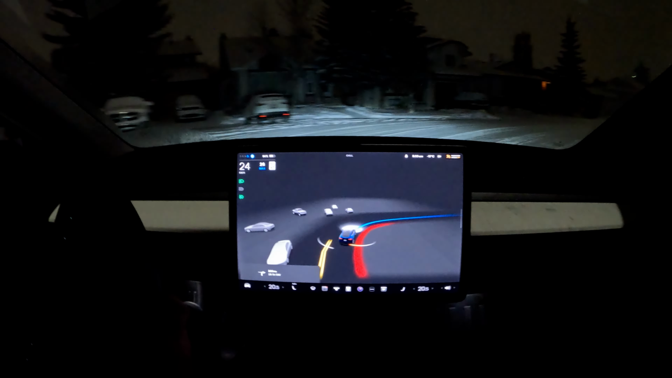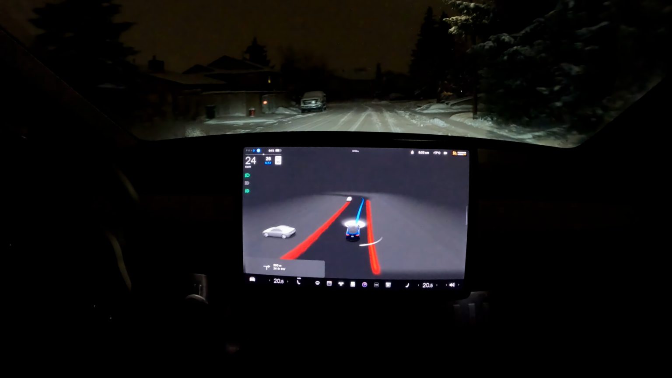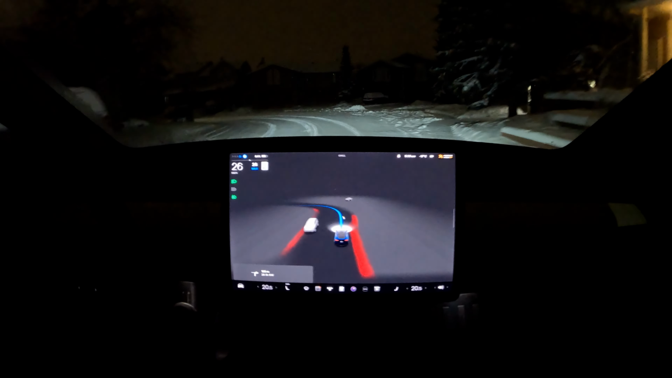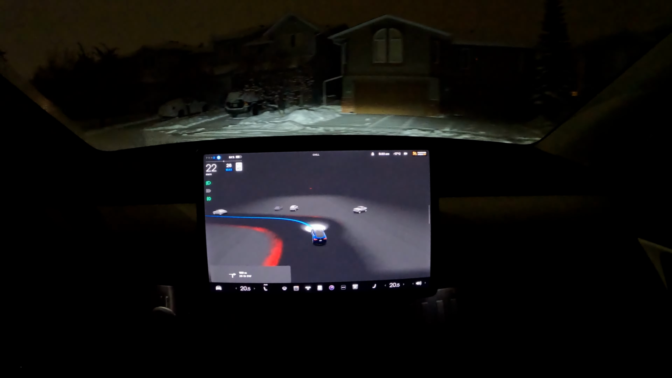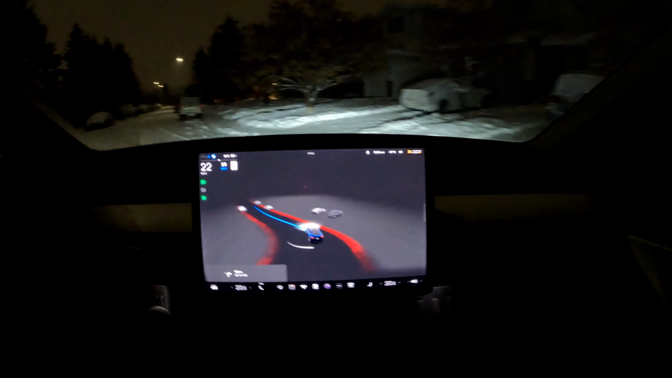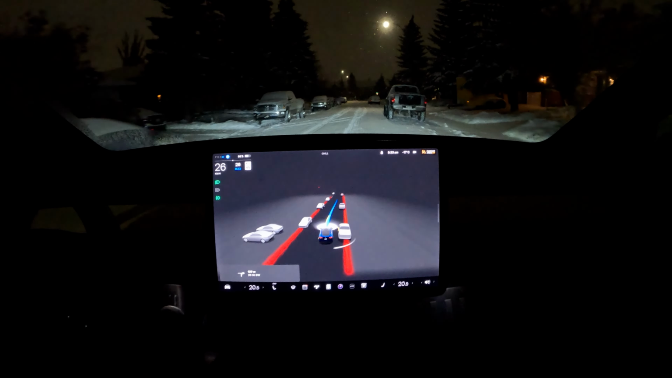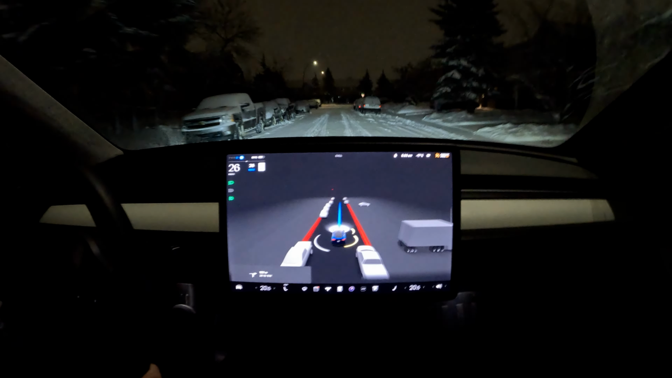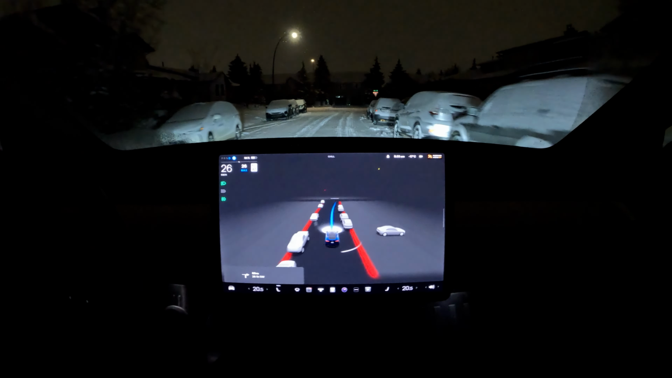Piece of cake. Love it. Really good. Oh, and it's getting too wide over here. We are getting close to the sidewalk. That's a little bit too wide for my liking. But it didn't stop. It was a smooth transition, which I like. Let's see how it handles this right turn.